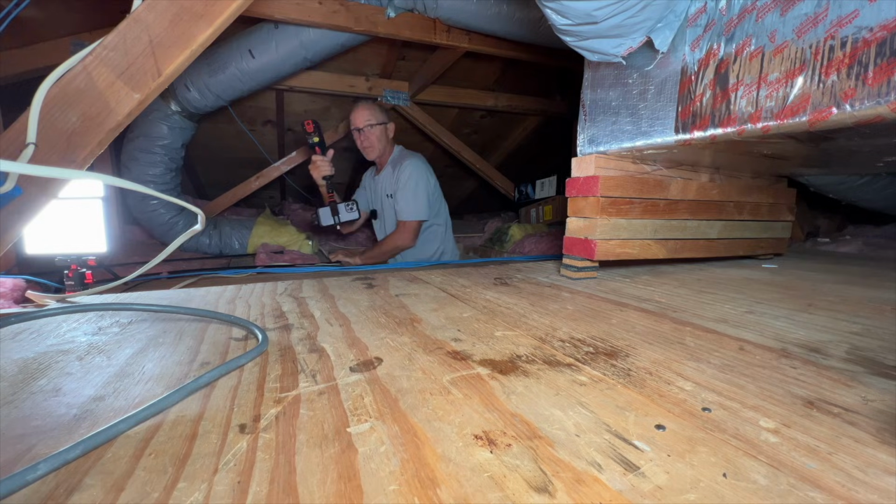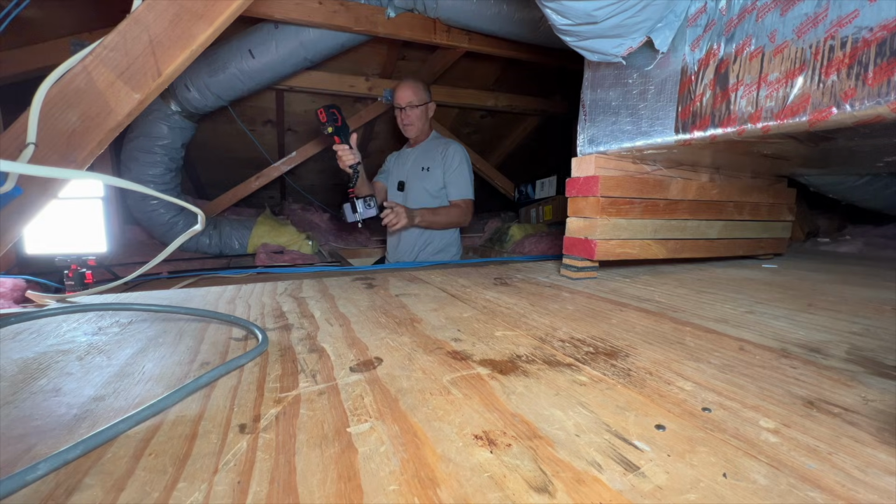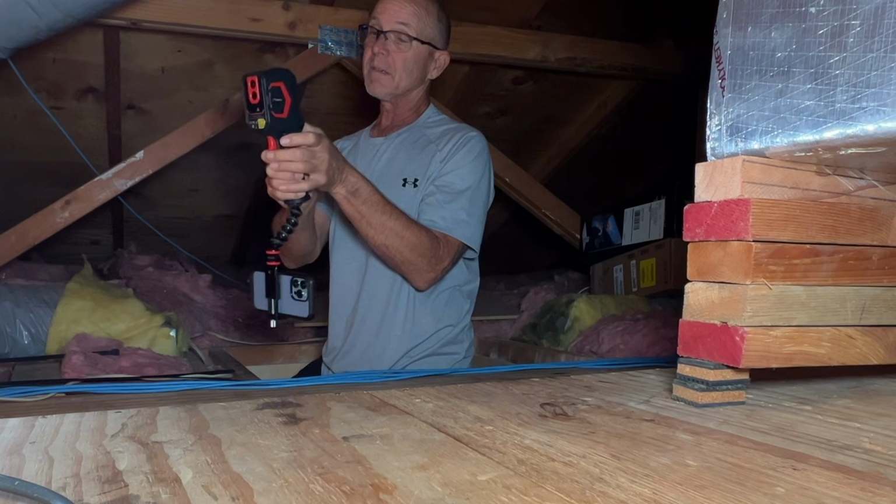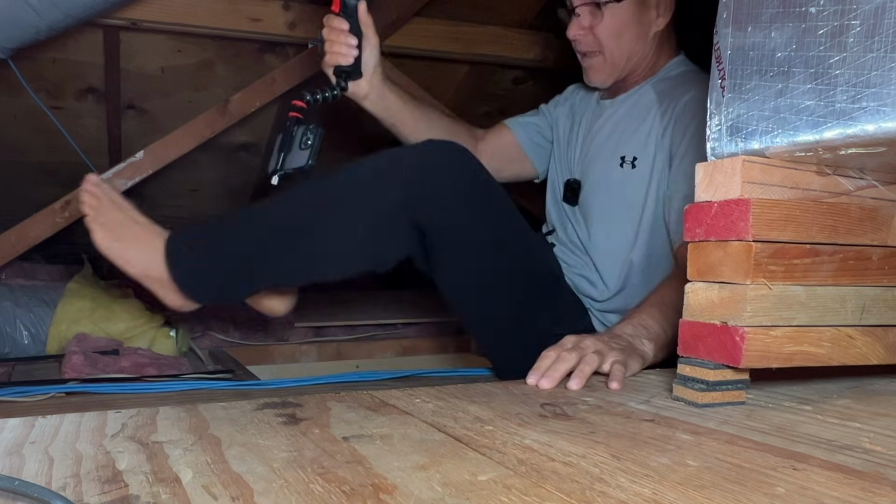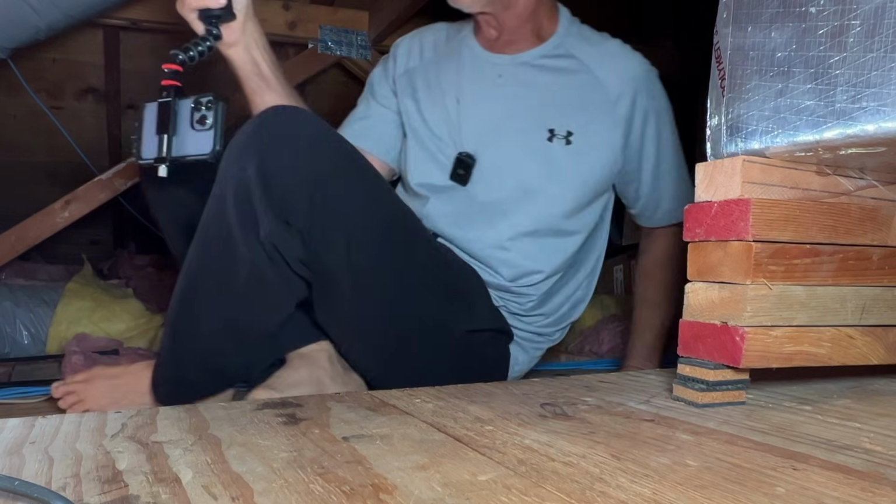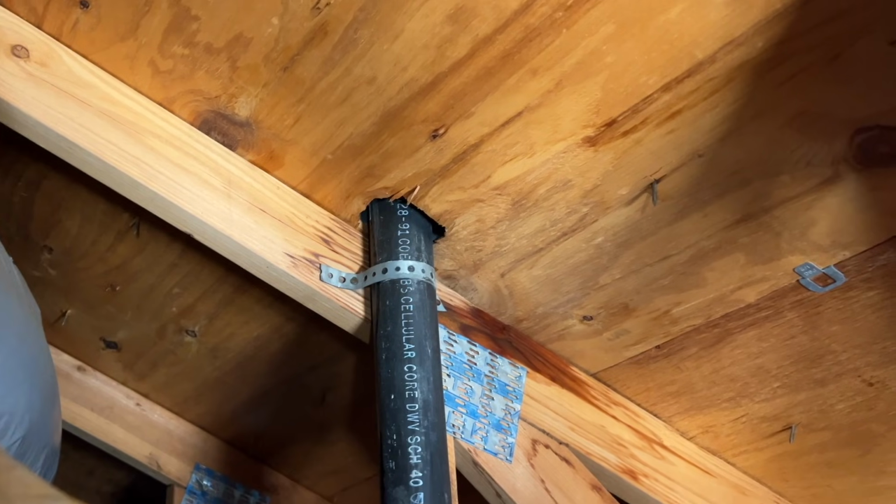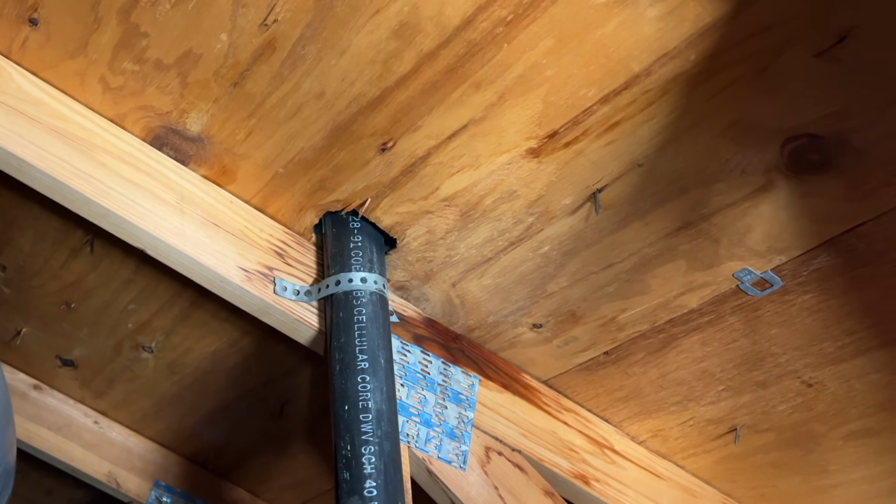It's raining outside. Let's go up into the attic and see what we can find. So this is my camera set up right here. I've got the camera and then the unit itself. Let's go ahead and turn that on. Not a whole lot of room up here. All right, so if you look up there, you can definitely see the pipe leaking.